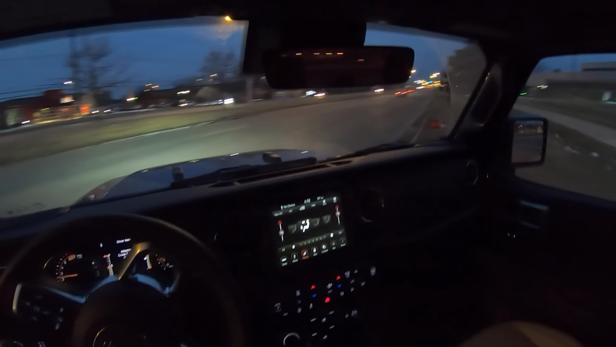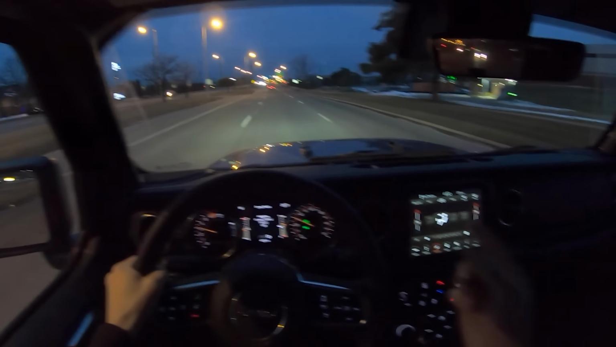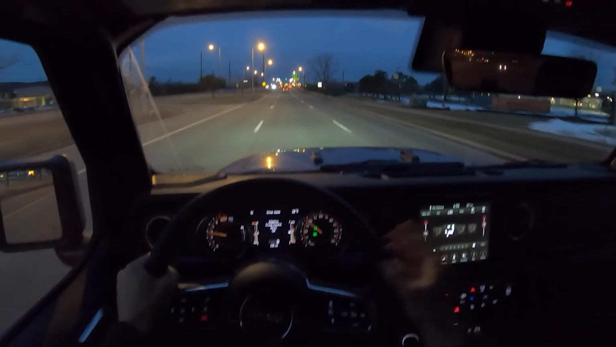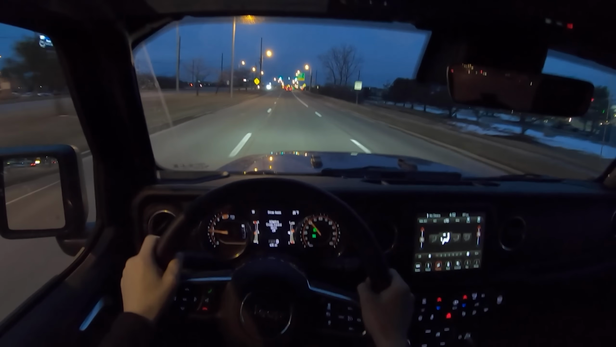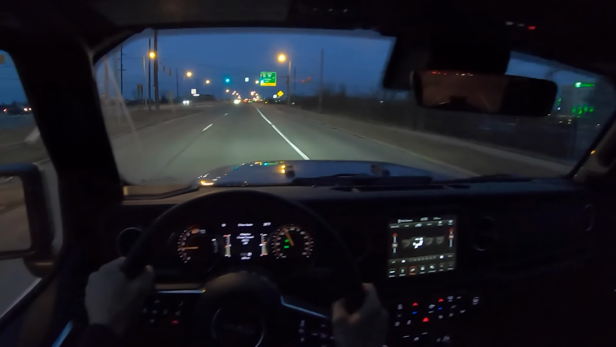But if I were going with the bare bones base model, I'd get the stick, I'd get the 2 or 4-door, I'd get the rag top, take it off in the summer. But in a cold climate, it doesn't quite make as much sense.